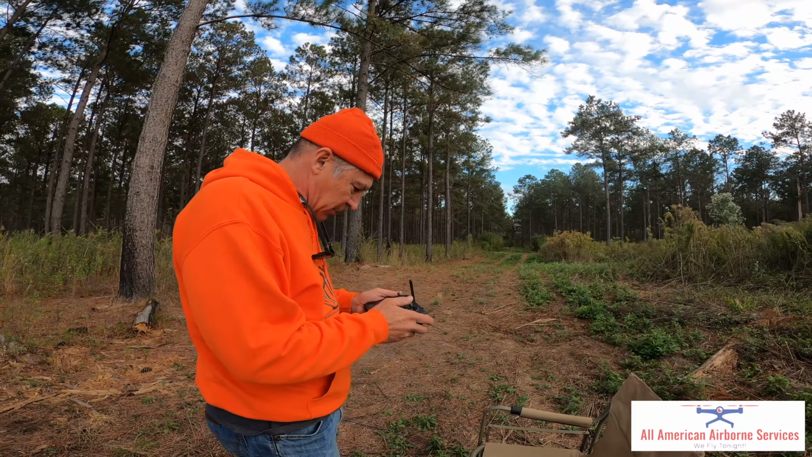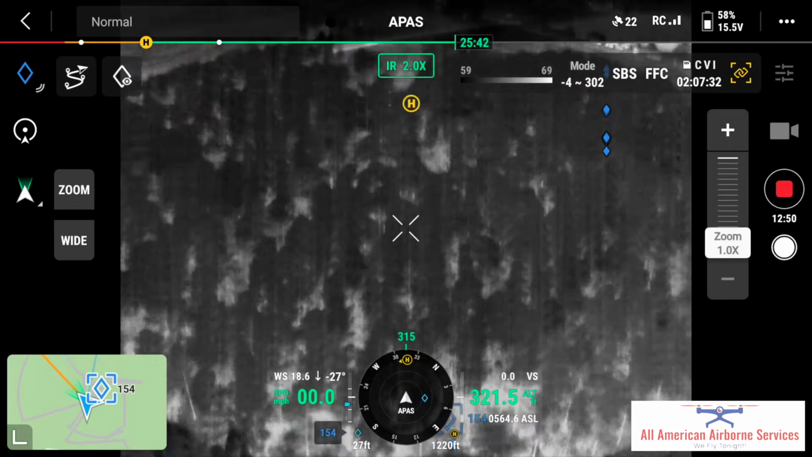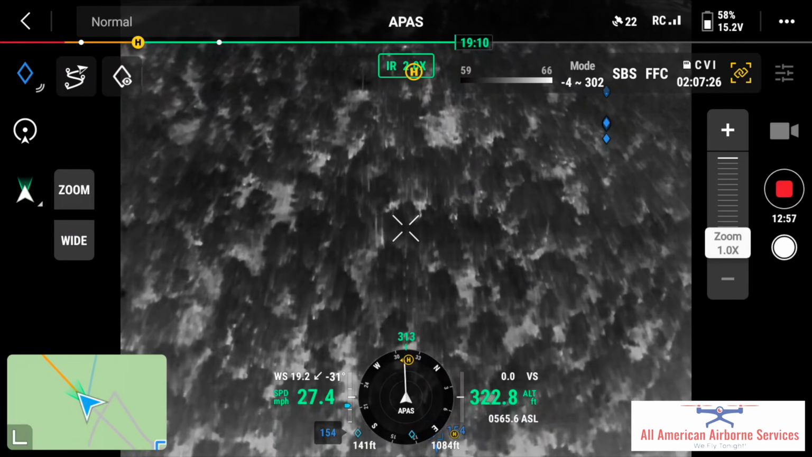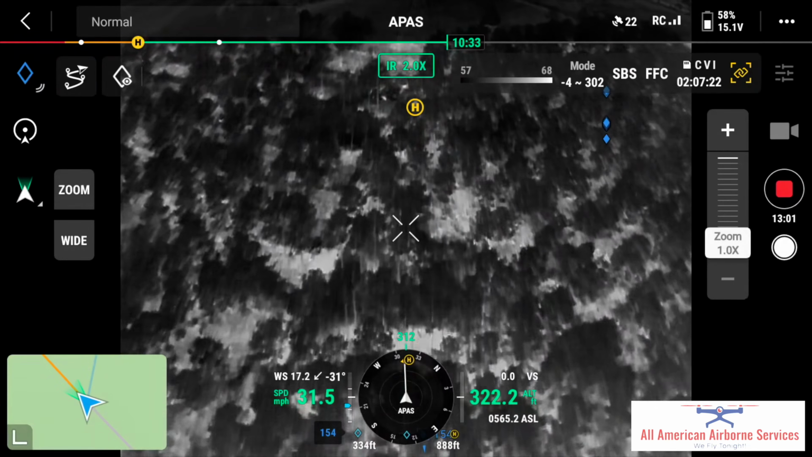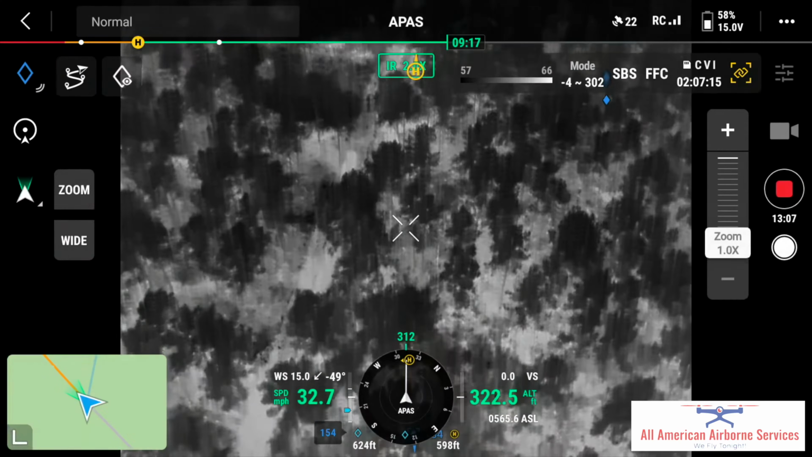So let's watch TJ. Let's find TJ. So TJ's walking. TJ has the GPS coordinates on his phone, and he's walking to those coordinates, and Will's watching him as he walks that way.